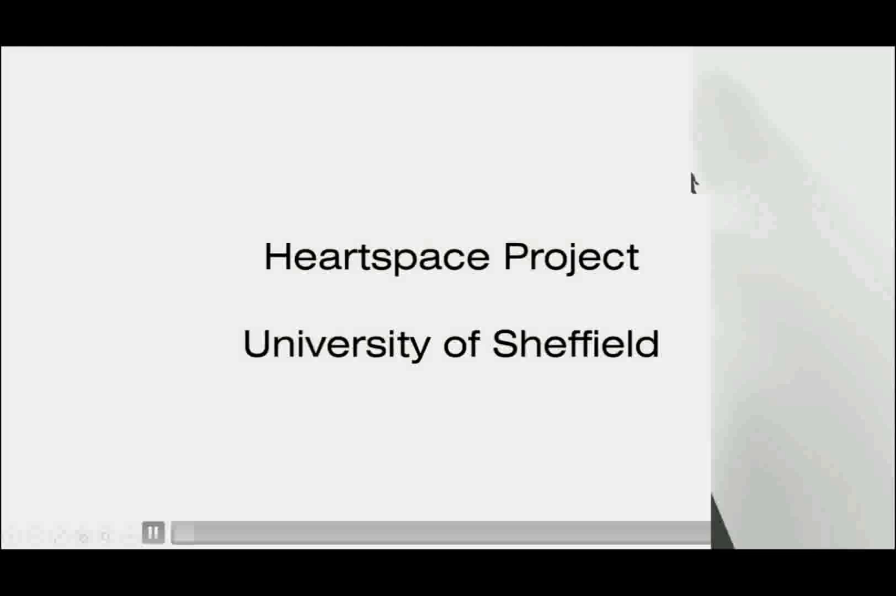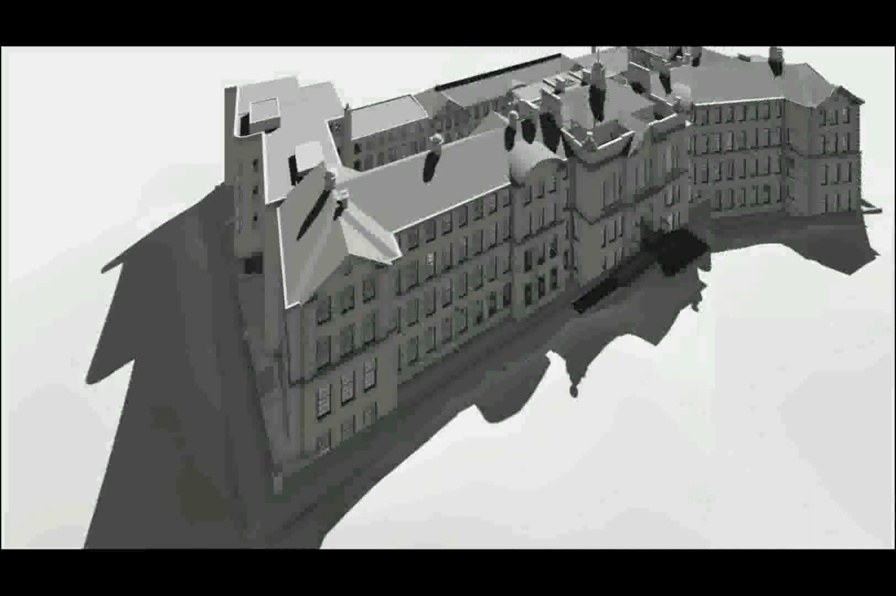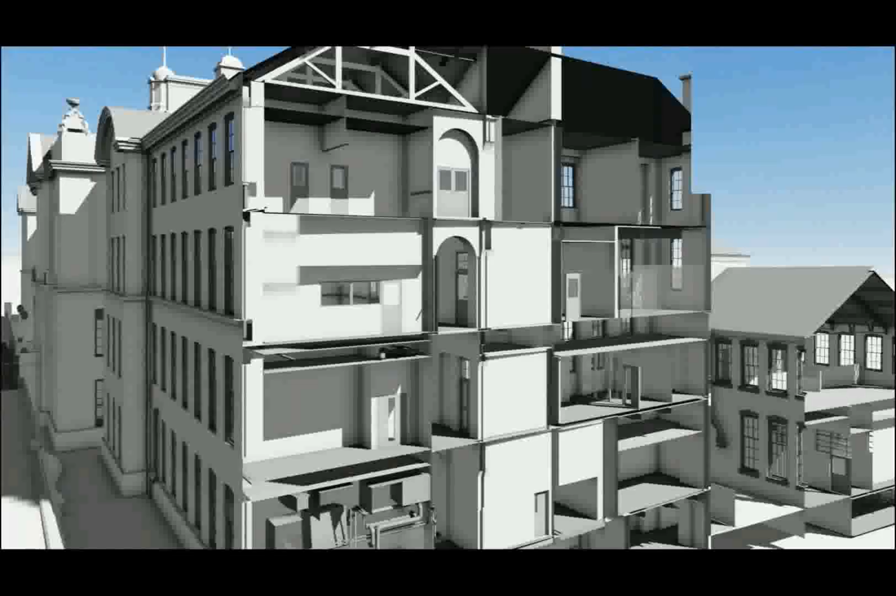Okay, so this video, hopefully you can see this. It shows you the level of detail we've gone into externally. You can see all the fenestration on the windows, the mullion detail, and more importantly, the courtyard side rather than the front facade. So here's an idea of how comprehensive the survey was internally.